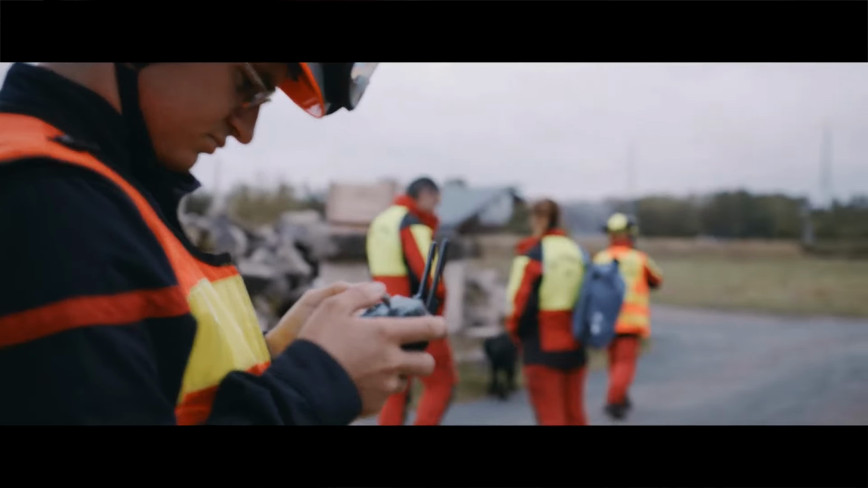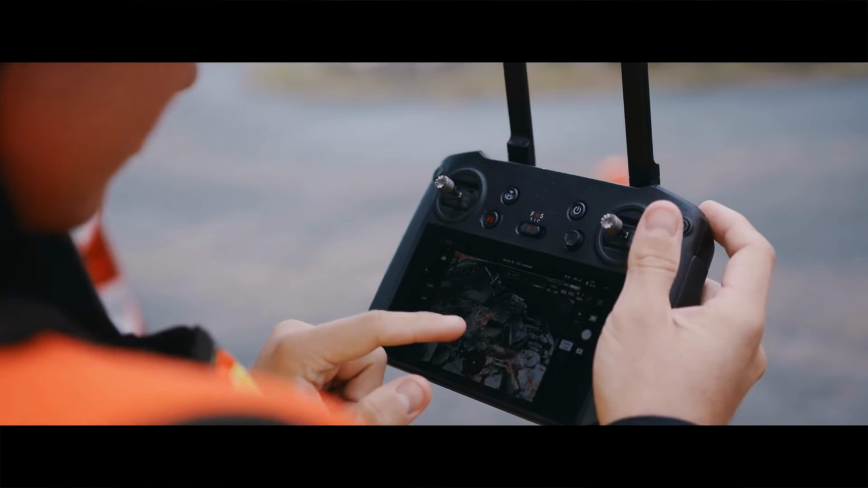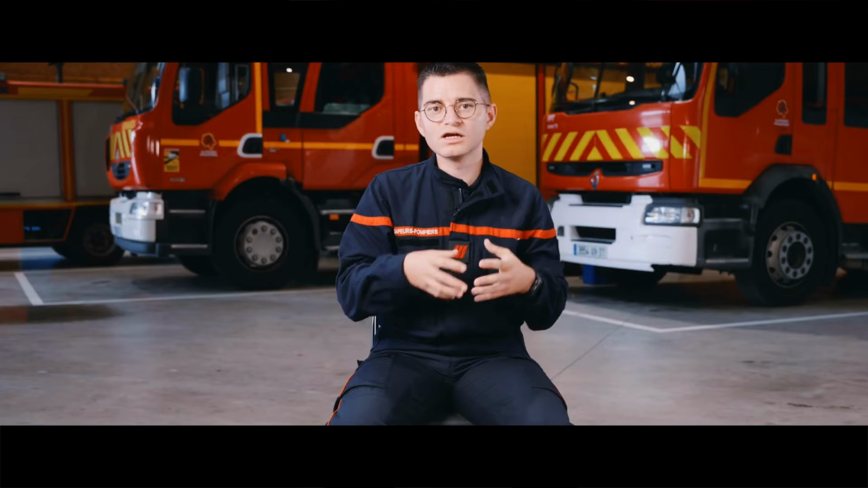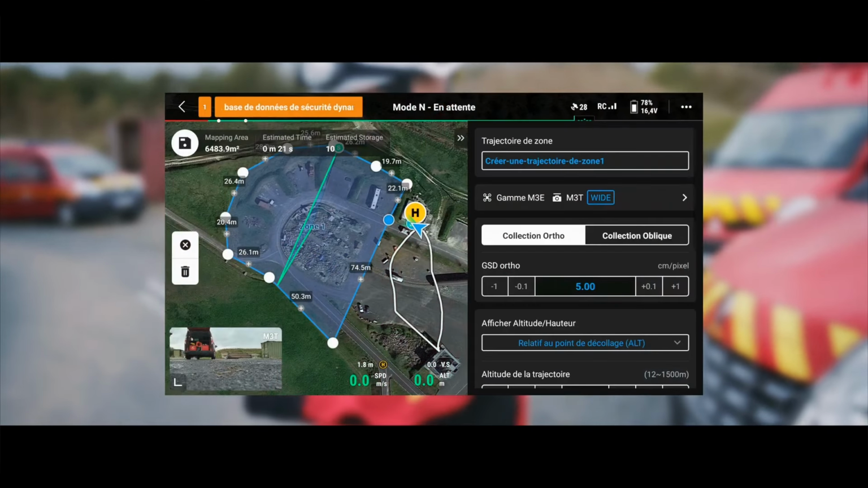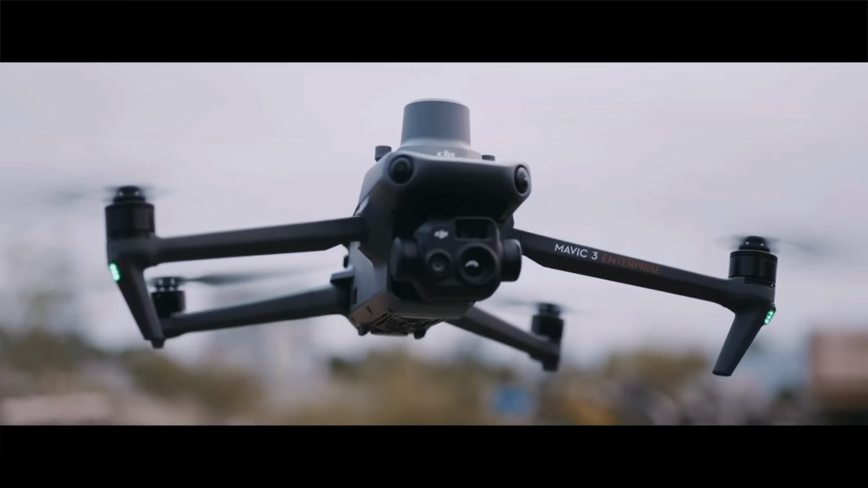The integration of Flight Hub 2 also allows us to divide search sectors between different teams. We can directly integrate defined sectors on the maps for both K9 teams and the drone. Thus, the drone pilot can focus on the designated sector.